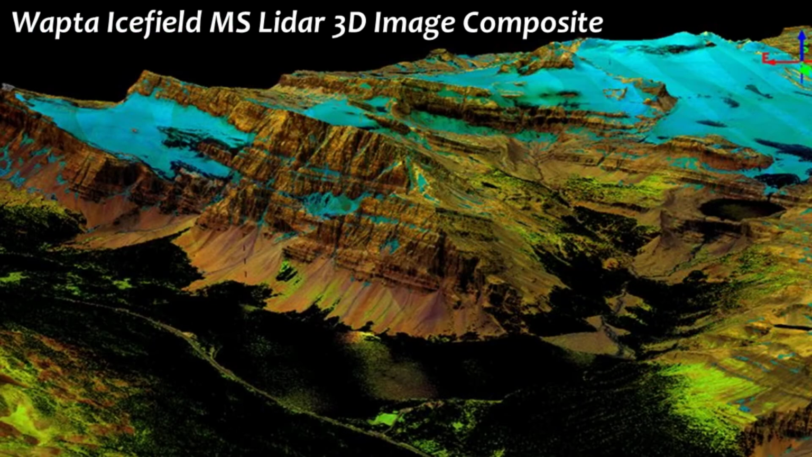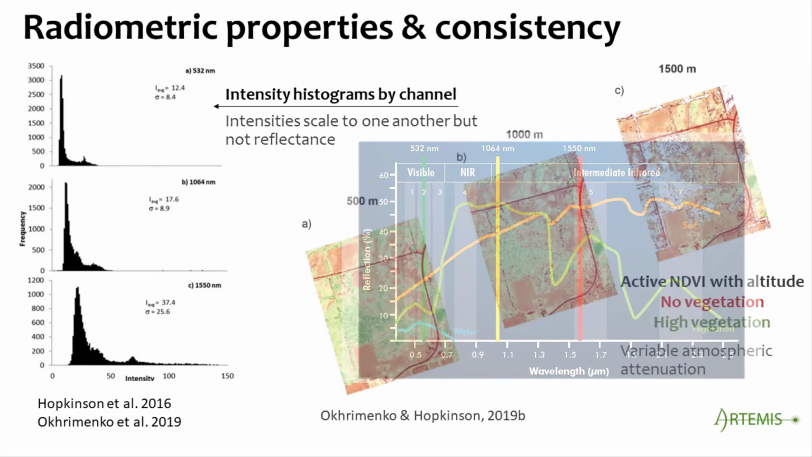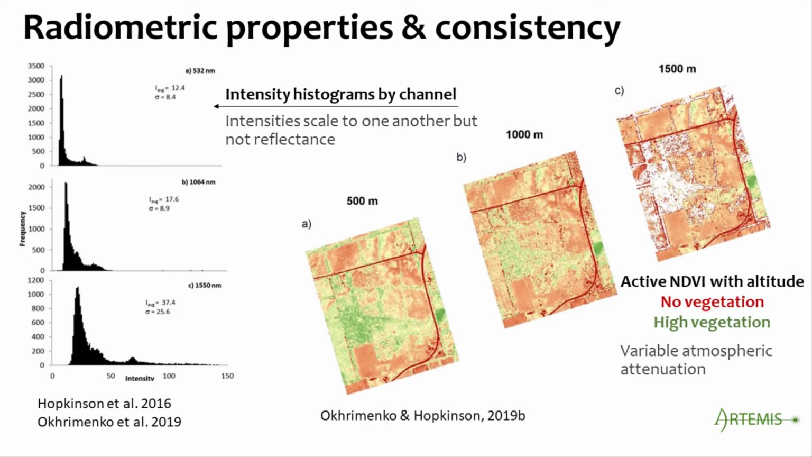And as an example, here we see a 3D laser composite image of the Wapta ice fields in the headwaters of the Bow River. Such images may be impressive, but as this is a new remote sensing technology, there are no standard calibration routines to provide actual laser reflectance. Furthermore, channel intensities can be ratioed to provide vegetation indices, but early experiments have demonstrated that such indices could vary with flying height or terrain elevation.